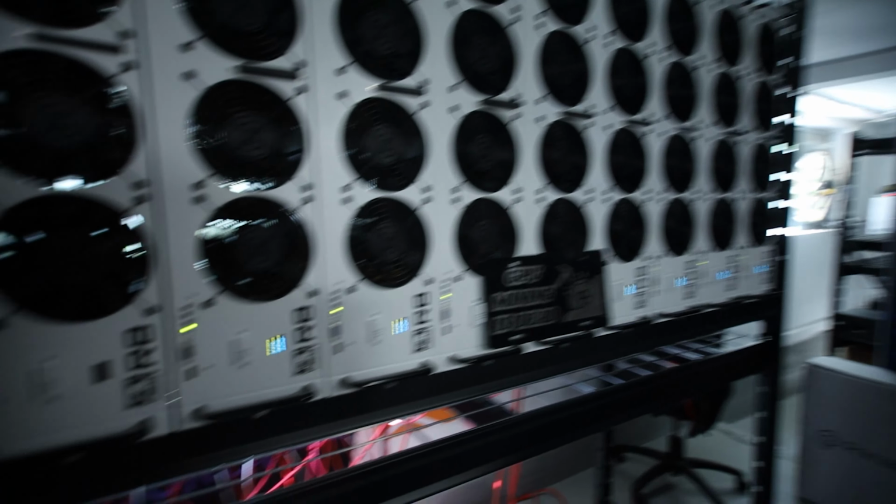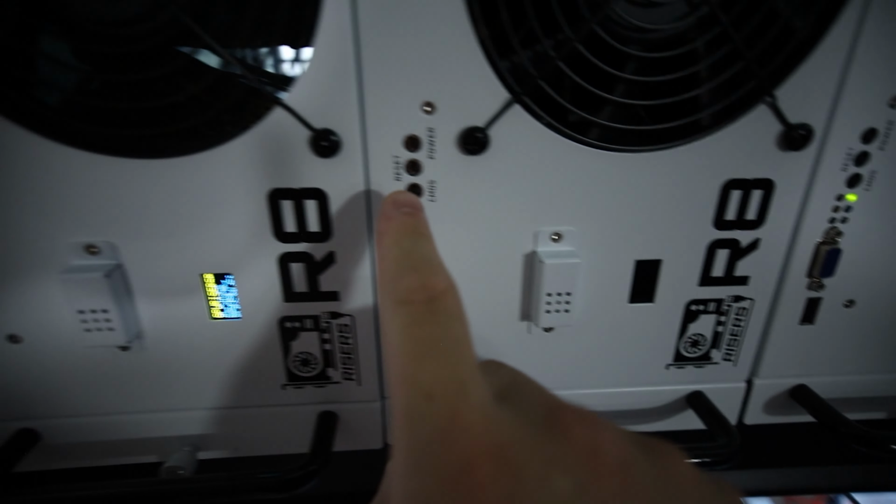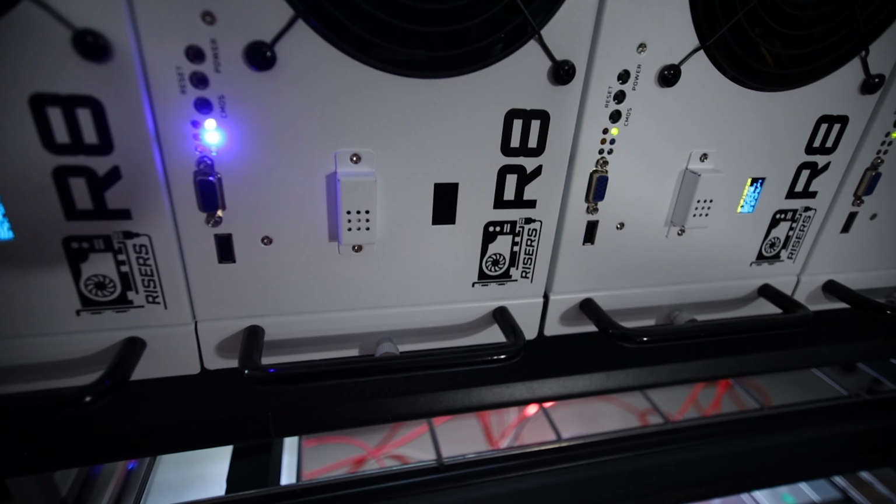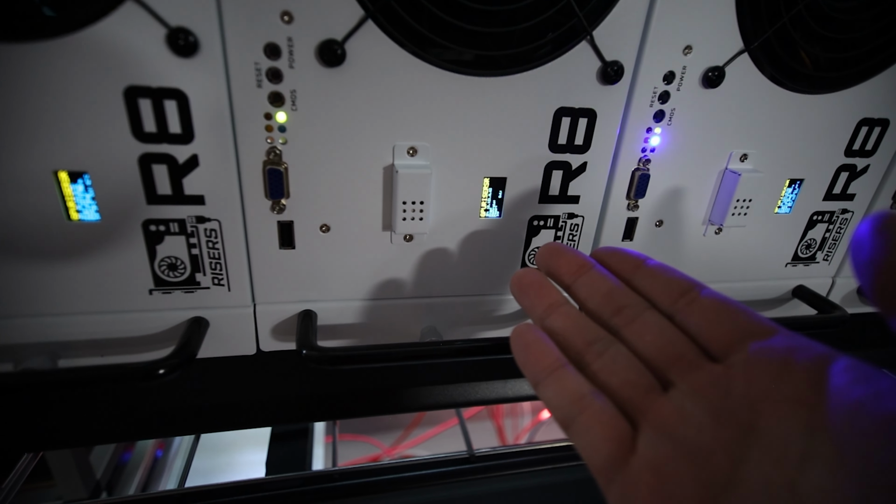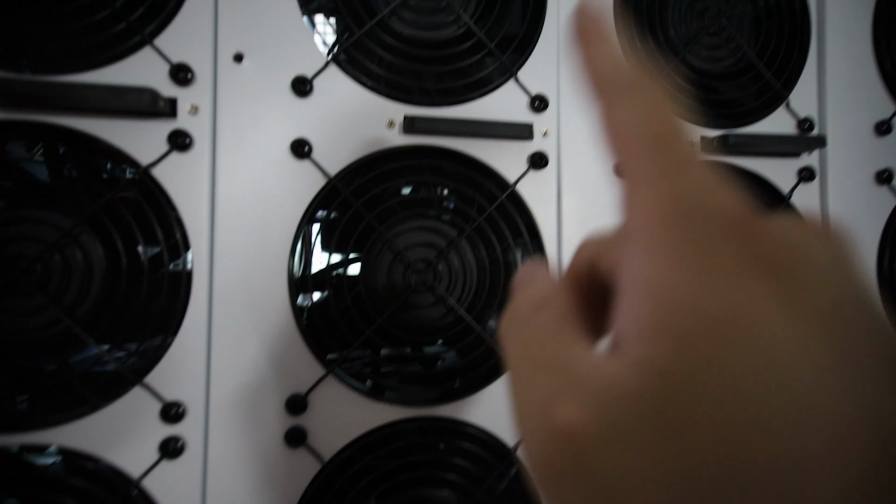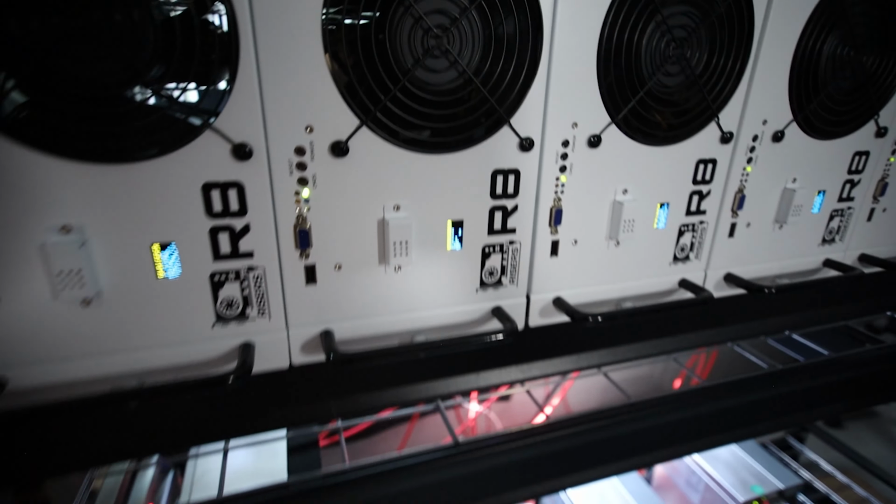Okay, so it's this rig right here. We're gonna turn it back on. Wow, why did it, wait, I put the fan to 100. Maybe the fans are broken on that 3070, whichever one that is. Let me just see here. Okay, it's gonna turn back on.